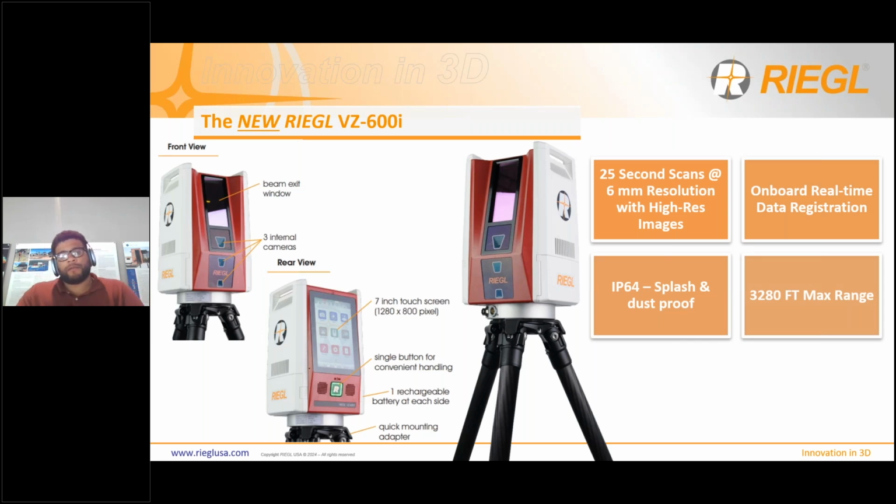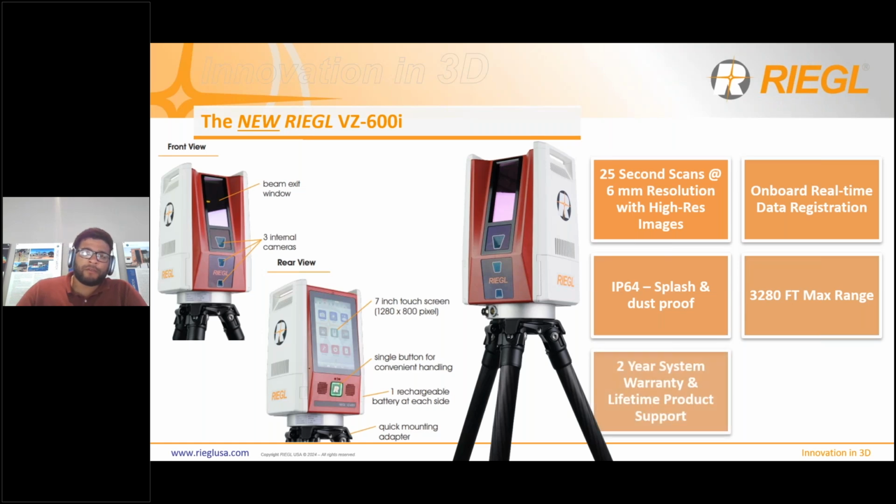For all of our accident reconstructionists and forensic users, we include 2 years of system warranty with every TLS sensor, and we also back the product for its lifetime. So you get full product support the entire time you have the sensor at no cost.